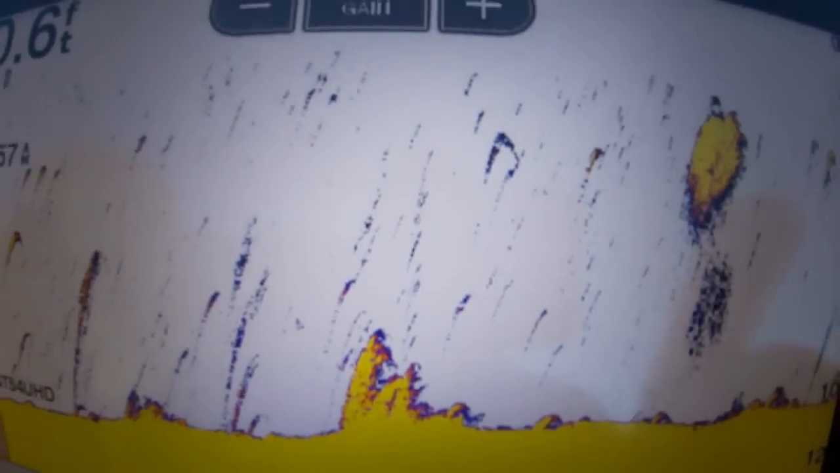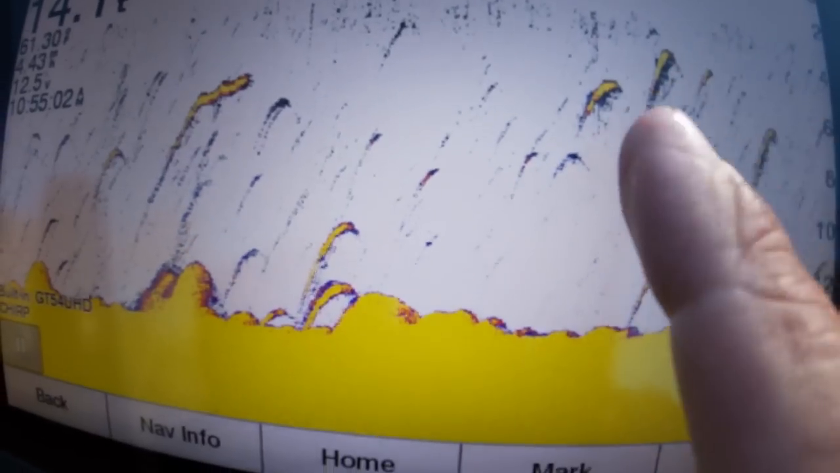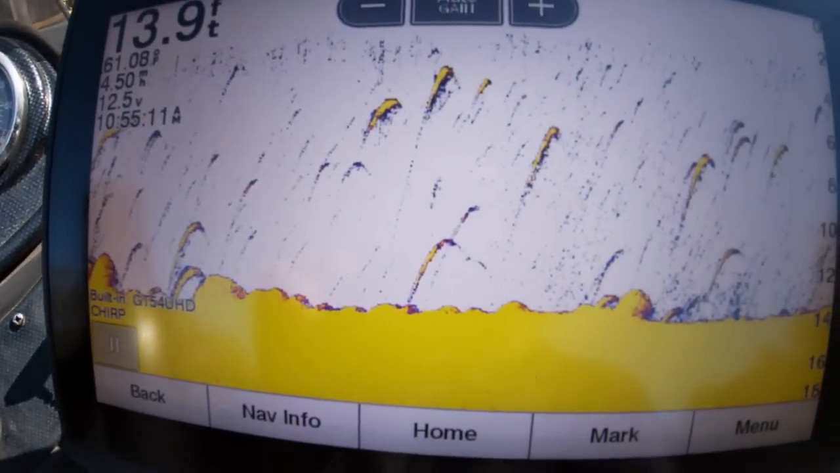Here's a good example of shad. Shad are up shallow, 4 feet. That tells me that possibly the crappie could be shallow. There's some bigger signatures. That looks a little more promising. Here you can see that it was here and it's streaking down. That means they're moving away from the boat. And I'm going to leave it here.